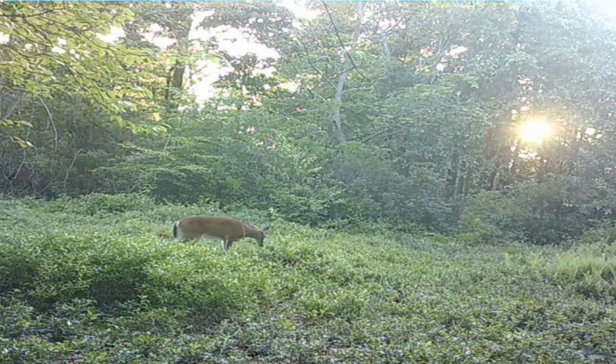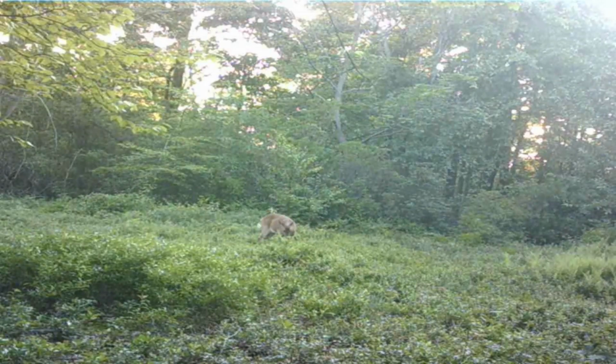That looks to be another doe feeding through. And I'm hoping, and it's looking like this hunting season, there's going to be at least the chance of seeing a bigger buck on the property.